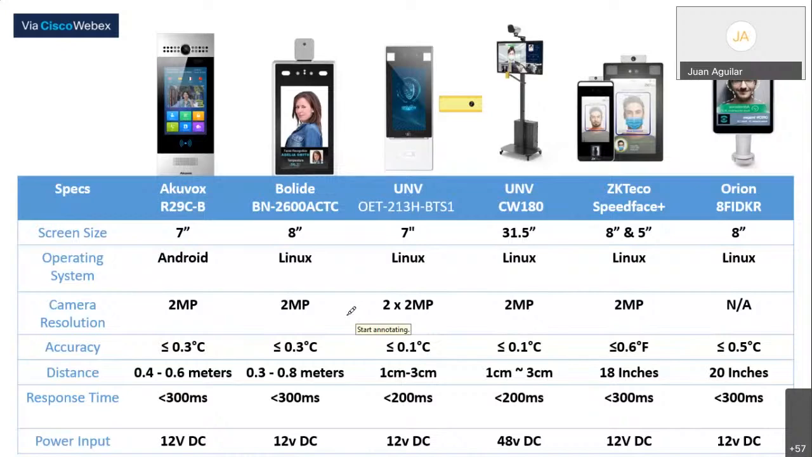You mentioned using something like the ZK Access to go back to your NVR and look at the recording. Can you tie the cameras on those devices into your NVR as well? No, so all of these you can tie to third-party NVRs except for the ZK Access. ZK Access uses its own proprietary PC software. That one's very closed. So for all these access controls, except for the ZK, you can integrate to other NVRs. All right, thank you. Anything else?